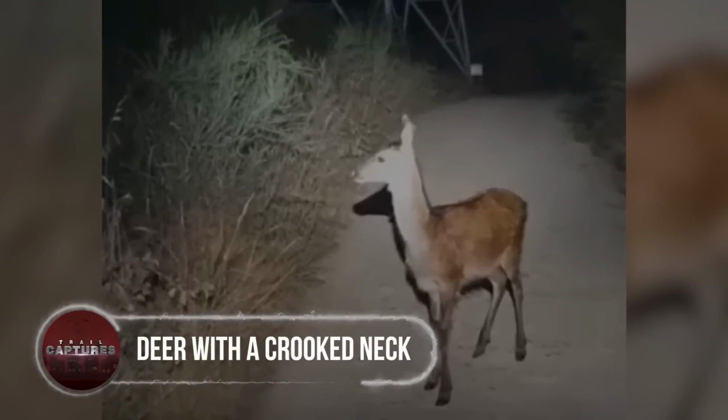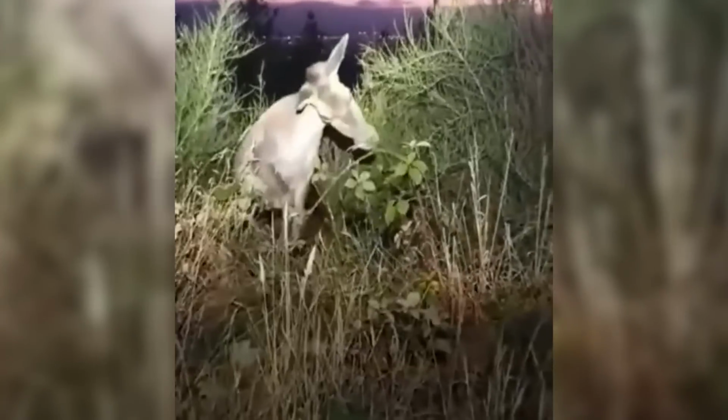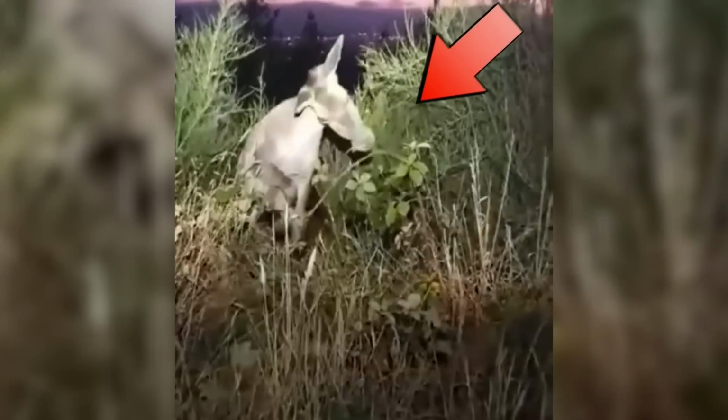Deer with a crooked neck. Here we have another strange deer, but this time it was not any optical illusion. In fact, this deer was spotted in an awkward situation, as its head was hanging bizarrely to one side. Though it was observed perfectly walking through the dense bushes, it was unable to lift its head or to move it around.